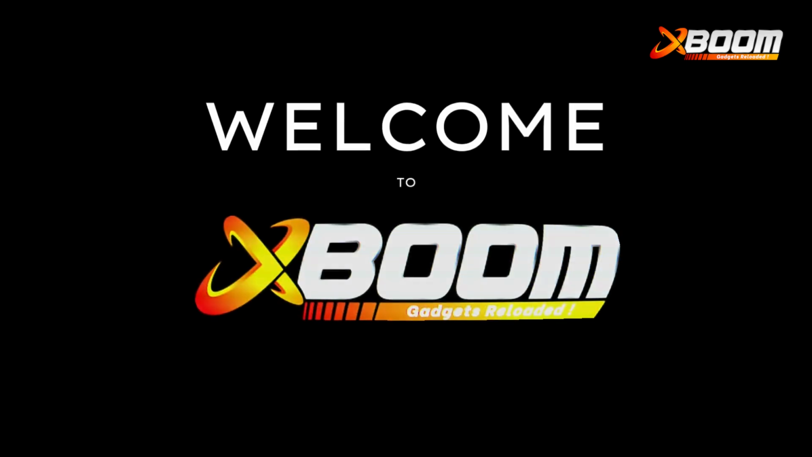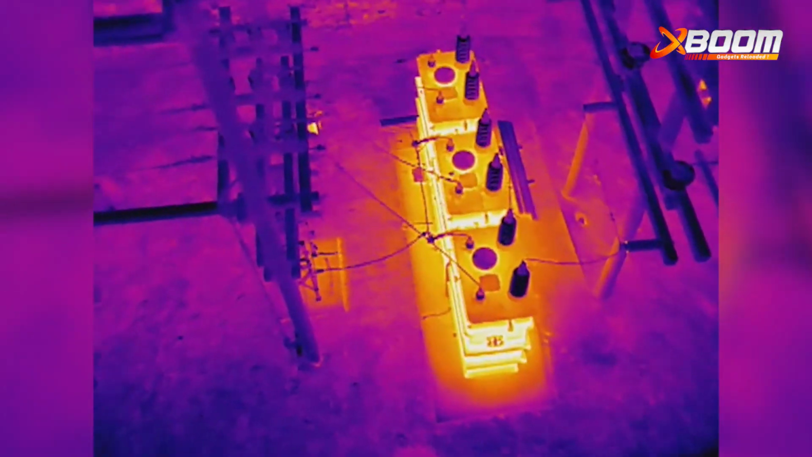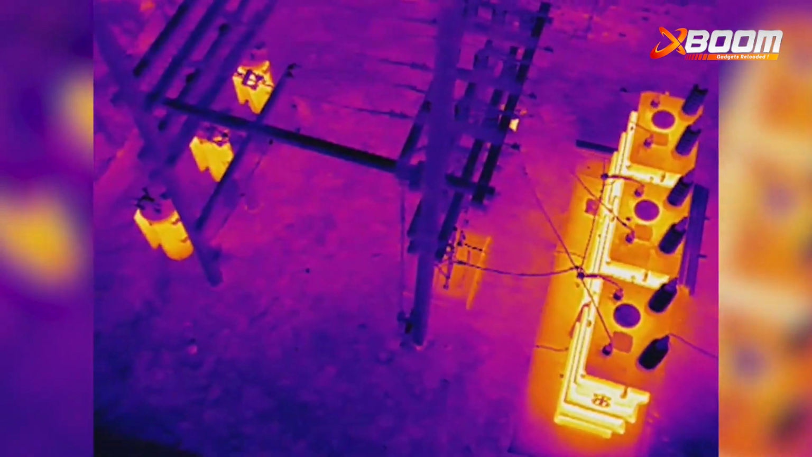Welcome to Xboom. Today we're showing you how our drone technology is transforming hotspot detection in the power sector.